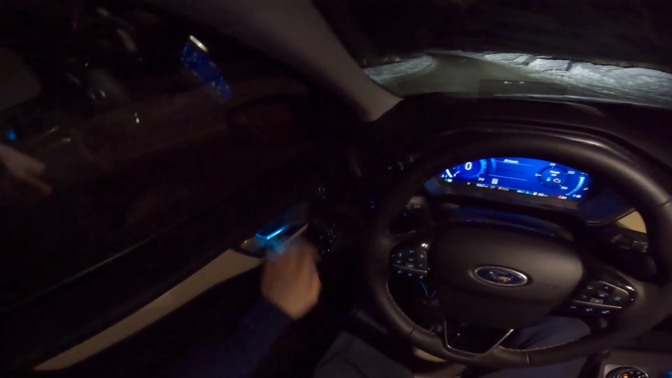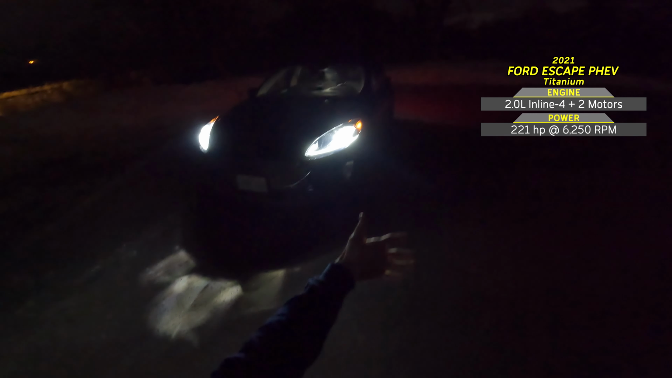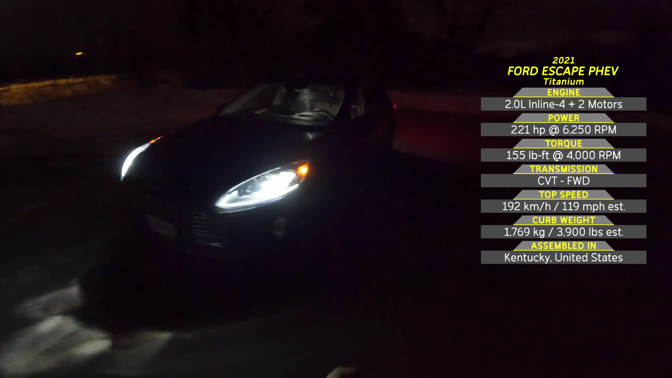Let's take a very brief look at the exterior because it is negative 21 degrees Celsius. Very cold in Fahrenheit, let me tell you that. And because my other parking lot over there is still full of snow, we can't really see much anyway. But I'll have the stats on the right hand side and you can take a bit of a look at the headlights and the taillights of the 2021 Escape.